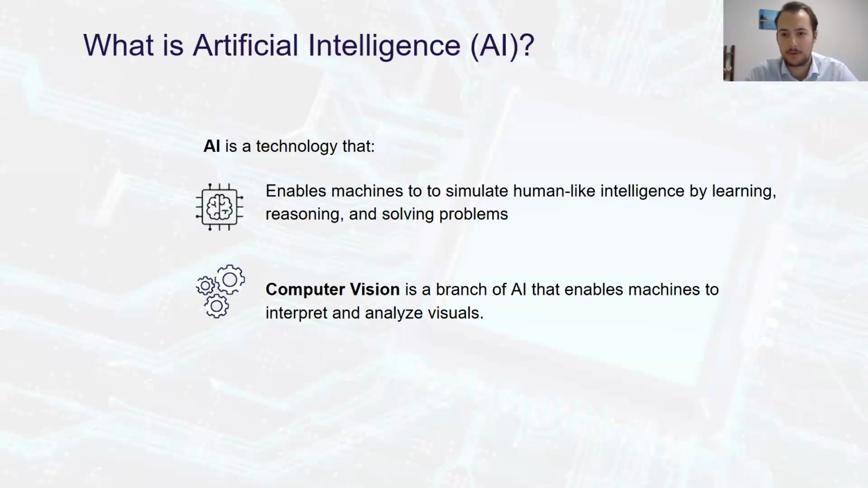They are algorithms that help these machines learn and start solving problems similar to the way humans do. And there's tons of types of AI. The one I'm going to focus on today is computer vision, which is basically a branch of AI that enables machines to interpret and analyze visuals and basically detect different images in those videos and visual streams.